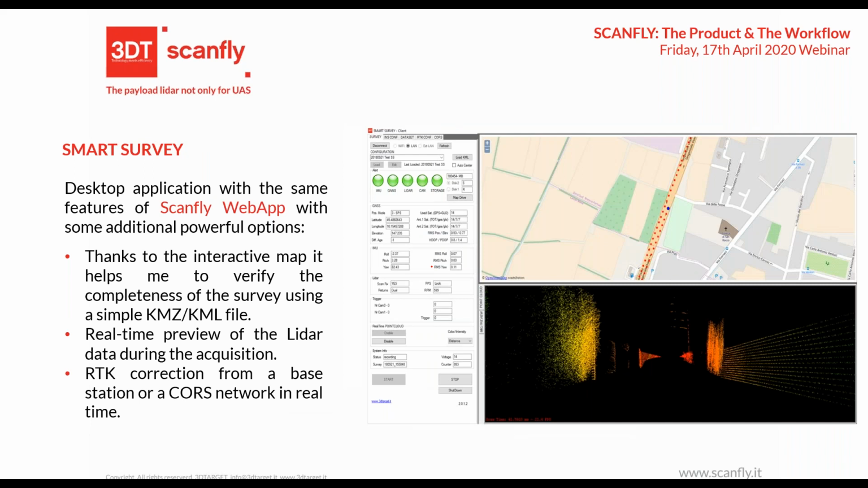Okay, this is Smart Survey, more or less the same thing as the web app, but it's desktop software you need to install on a computer. You can connect through Wi-Fi or an RJ45 cable to the Scanfly. If you are in a car, you can easily use it.